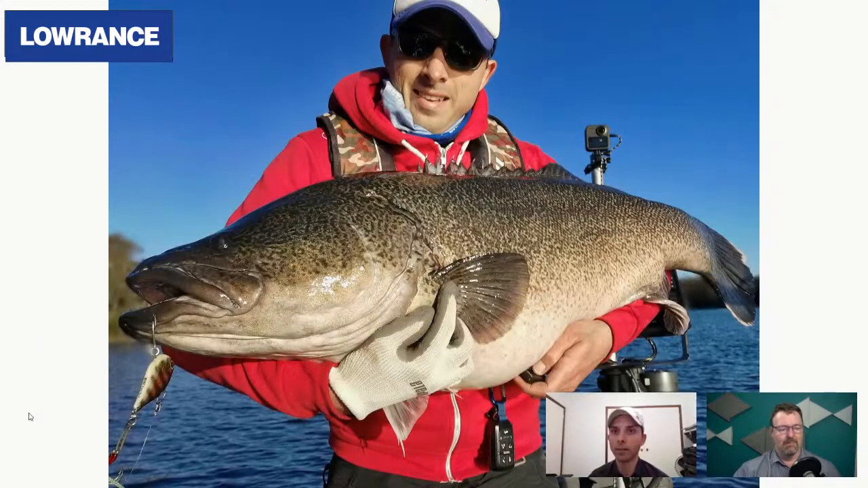This is actually one of my most recent captures, and this was a very, very solid fish. Again, I don't think I've actually posted this photo, but there you go. There's an exclusive. That's one of the most recent fish that I caught not too long ago, utilizing the Rapala Rip and Wrap and utilizing the ActiveTarget.